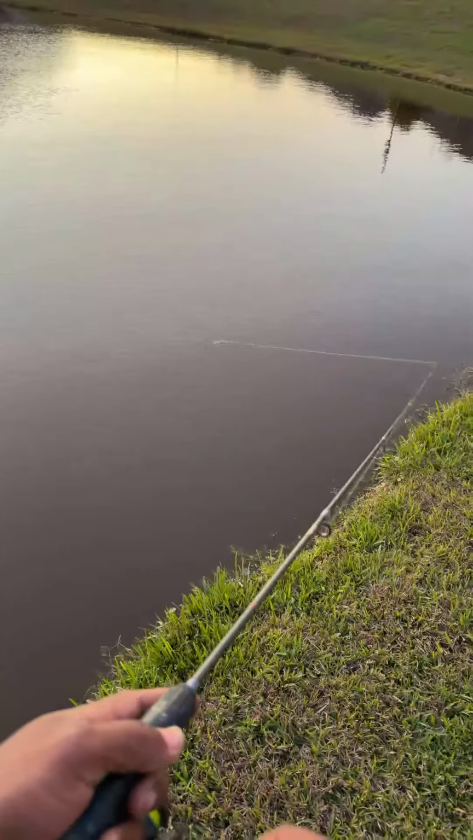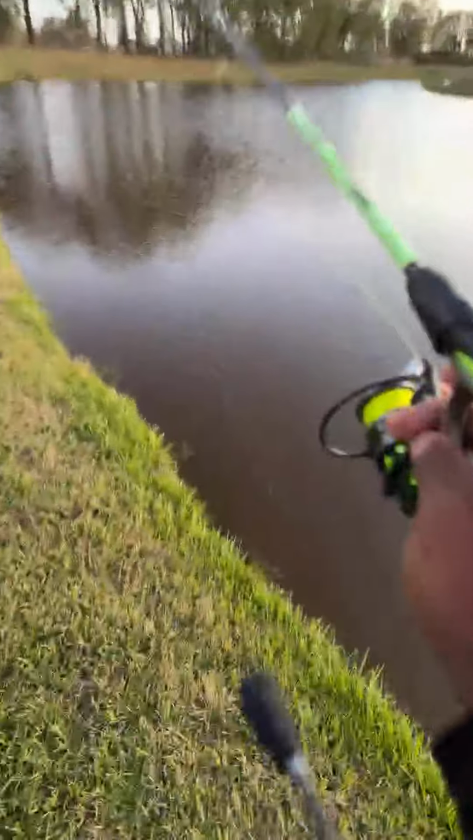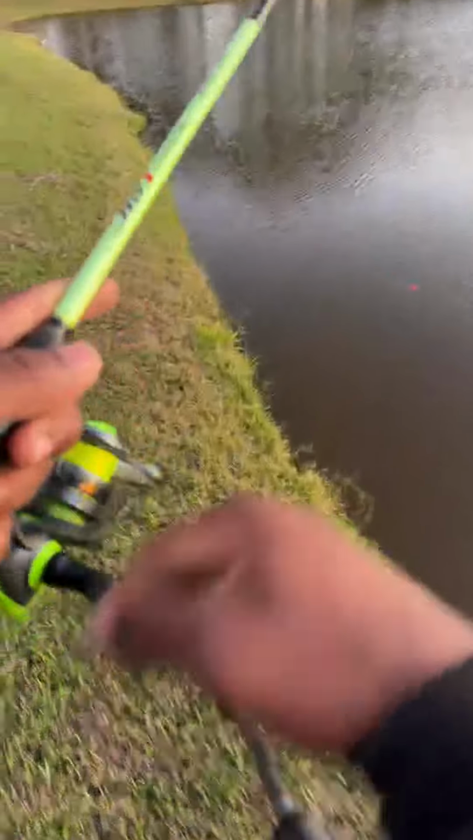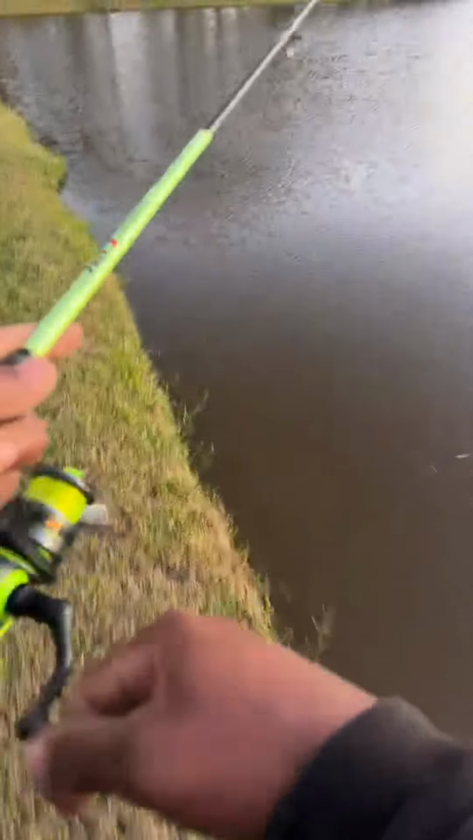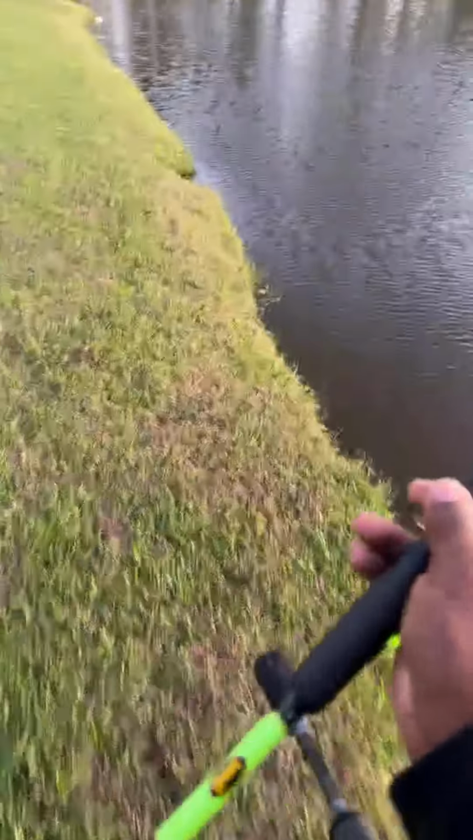All right, let's see. Let's just go to the main spot. Let's go catch some before it gets too dark. I'm gonna put this other rod up. Let's go catch some bluegills. I only got about 10 minutes. We're gonna catch about 10. 10 in 10 minutes. How about that?